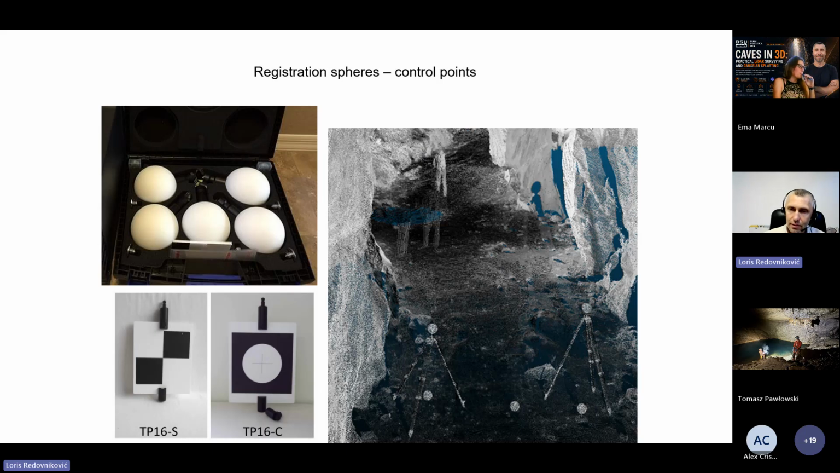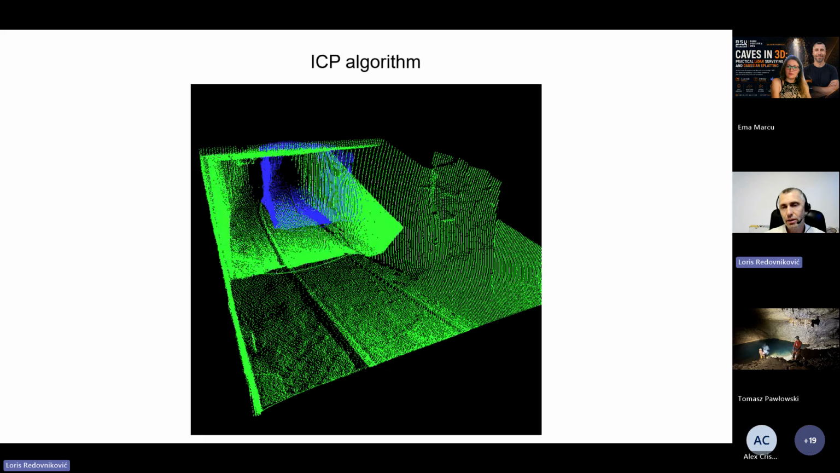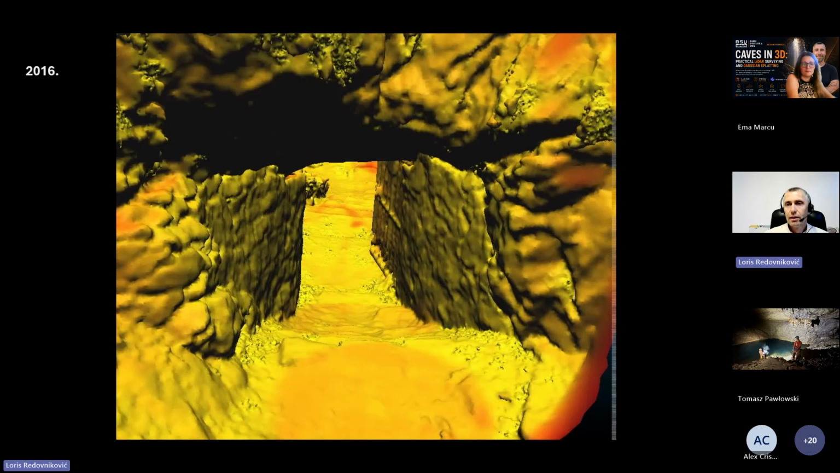And when computer technology developed, nowadays we can use the iterative closest point algorithm that will connect all these scans together mathematically. We need only rough alignment, and then the computer will do the fine alignment. So in 2016, we first scanned Cerovačke caves, where we have the Balkan cave camp,